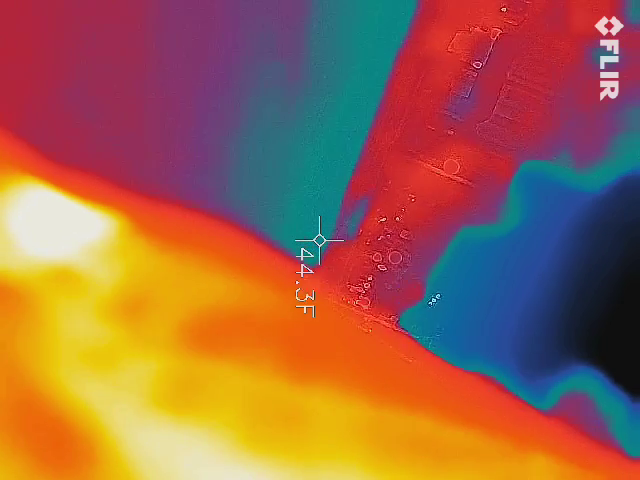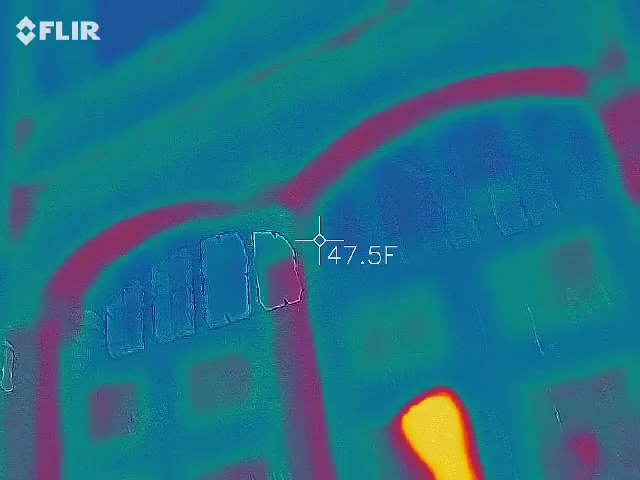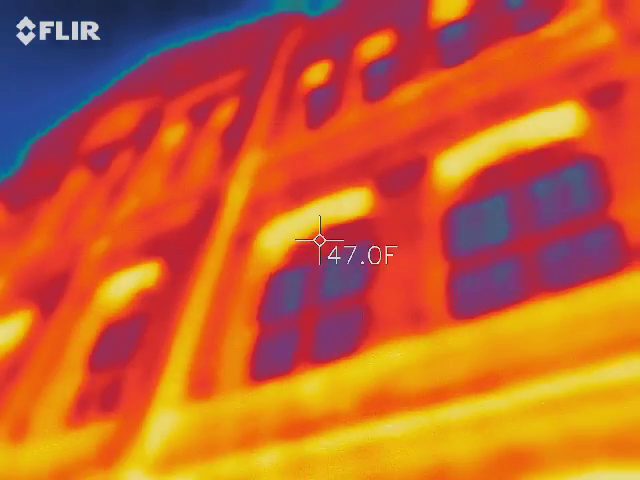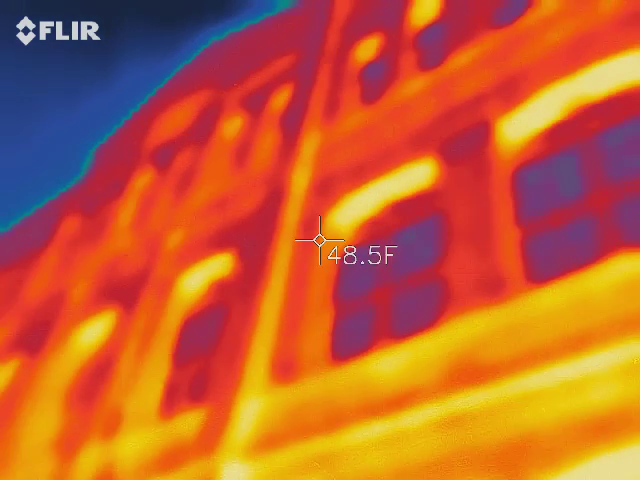I heard a Zoe. Did you hear Zoe? Yeah. Nice. Okay, now do you see the half moon shape in the center of the building? Go down a little bit. Right there, yep. What temperature do you get? 41, 38.